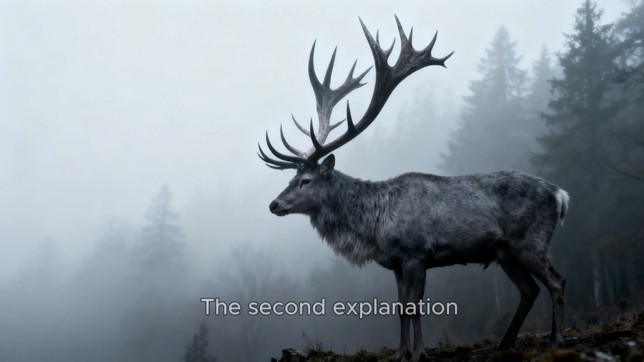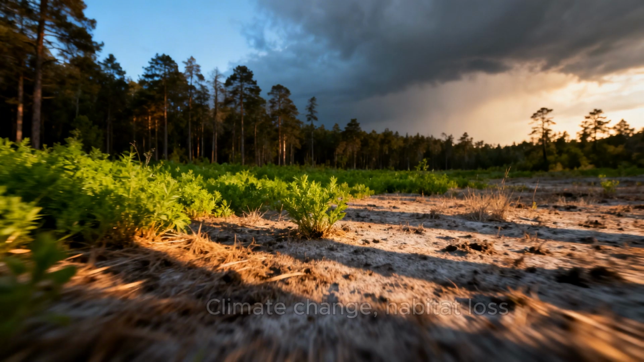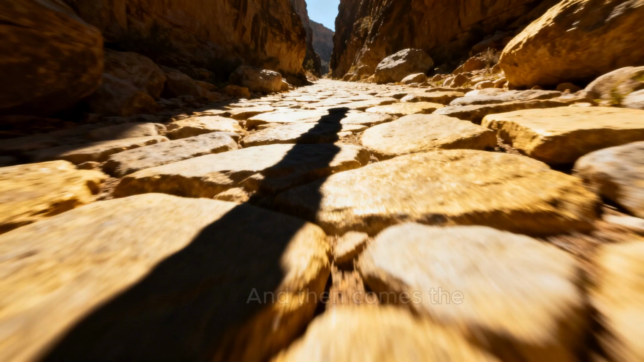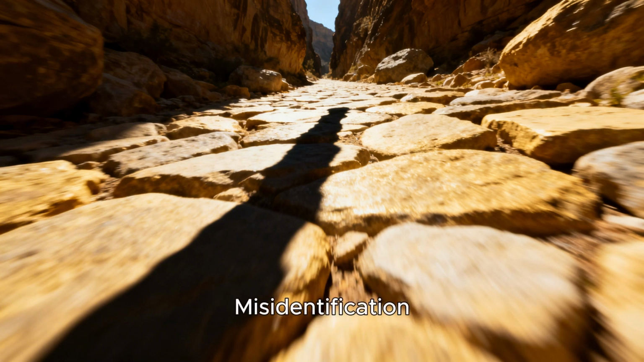The second explanation: evolution in action. Some animals may be changing faster than we expect, adapting to new environments. Climate change, habitat loss, and human activity are forcing wildlife to evolve quickly. So what we're seeing might not be unknown creatures, but familiar ones that have changed so much they look completely new.